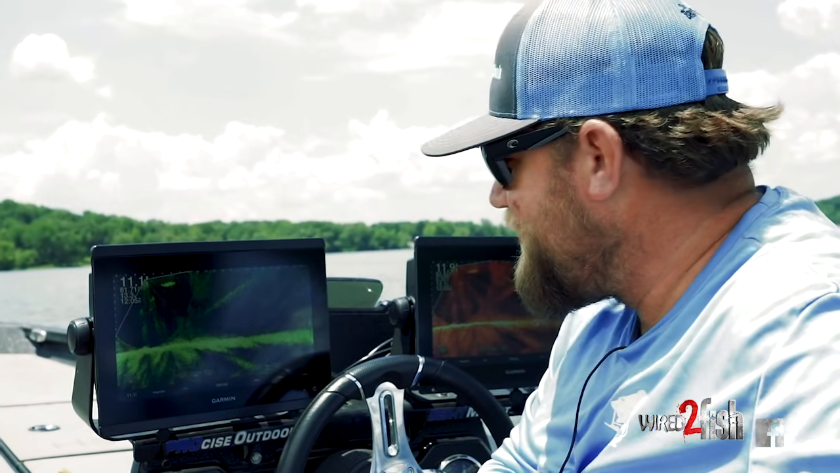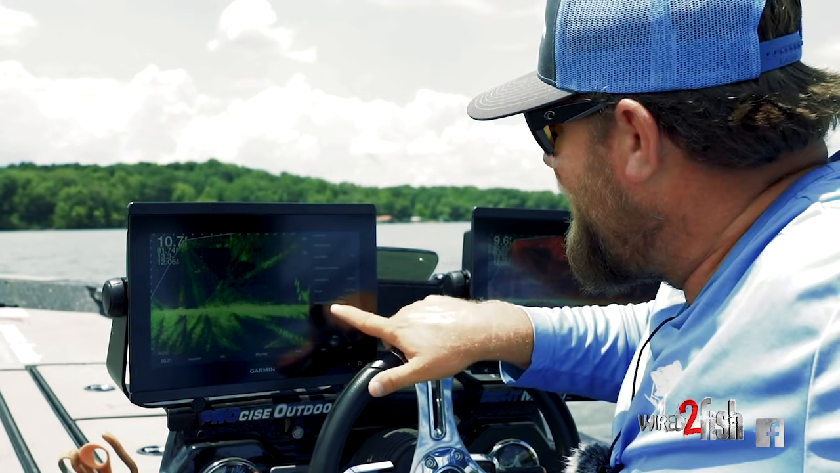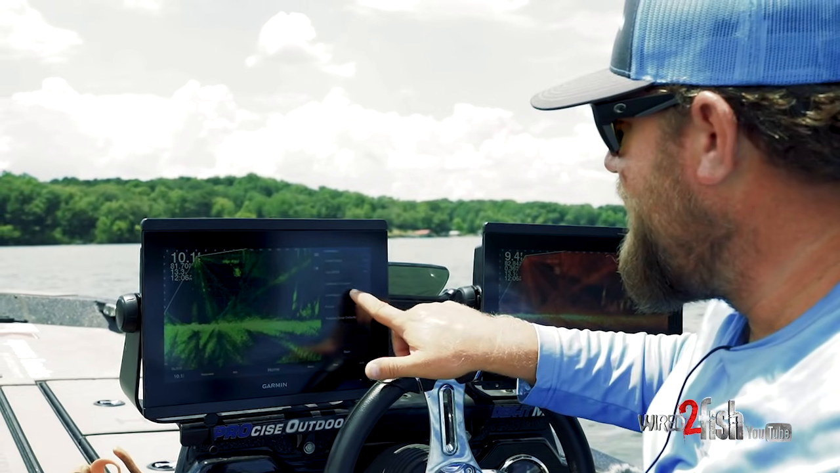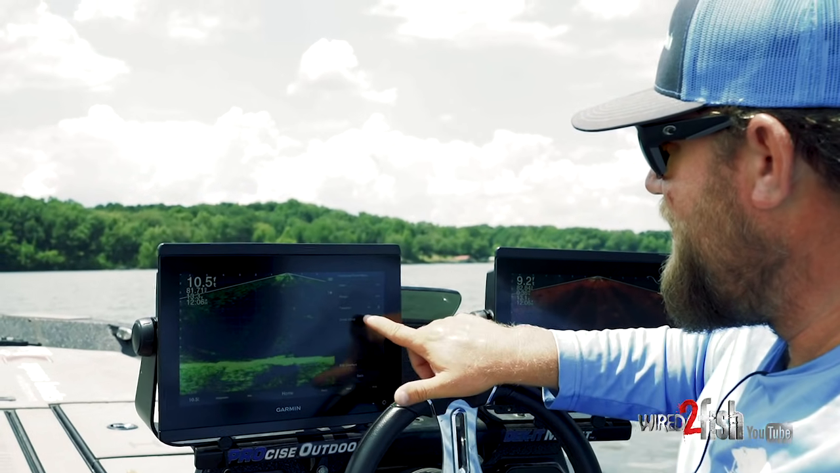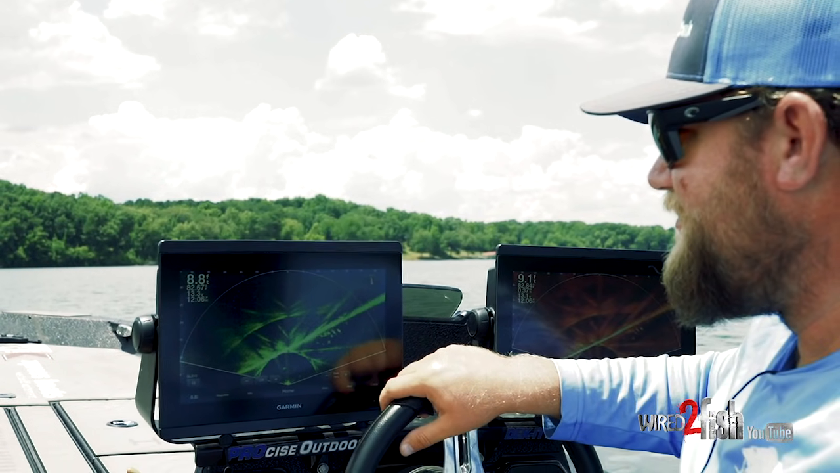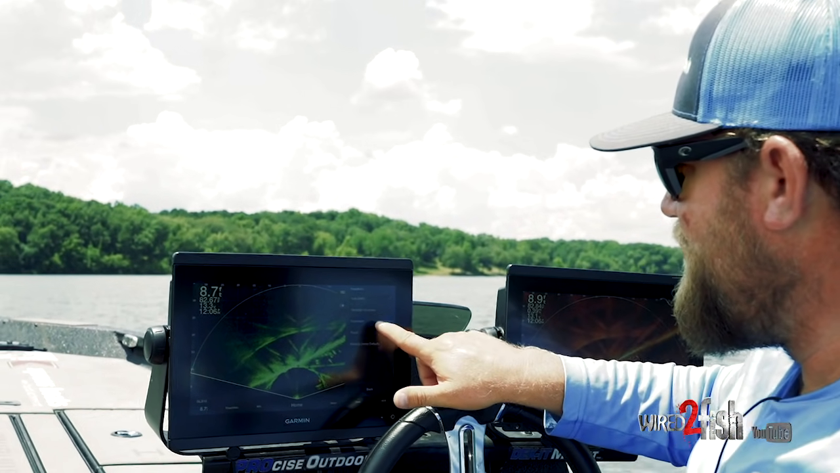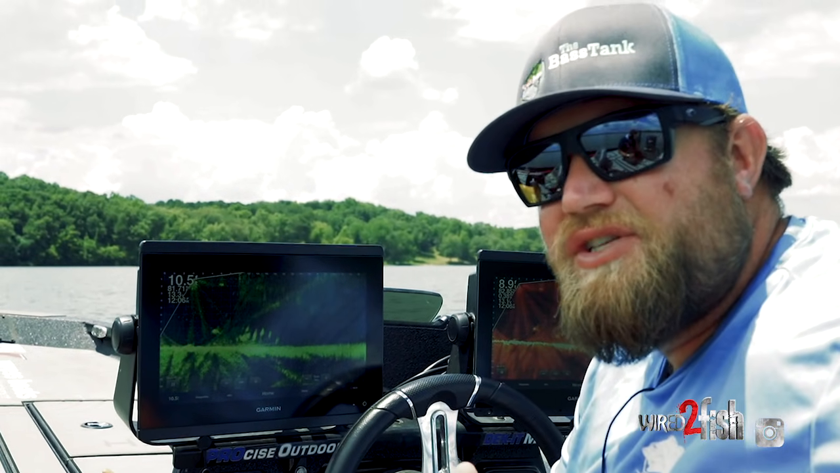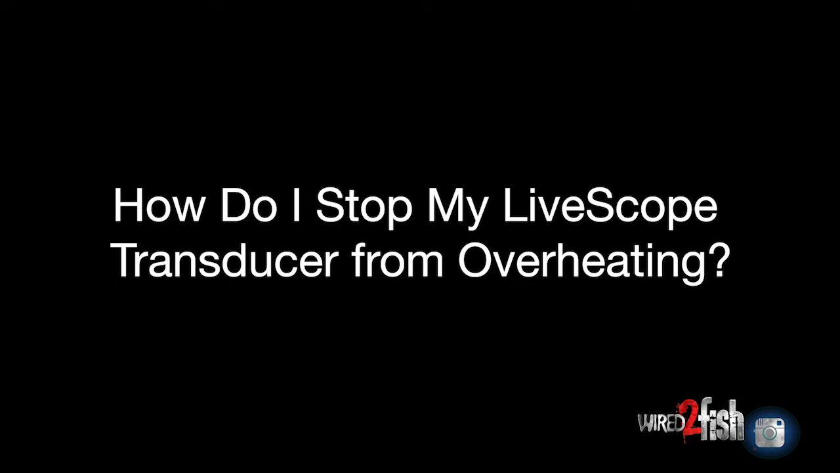Go to your Livescope screen first. You're going to go into menu, sonar setup, installation. What you're going to find is your orientation. Right now, we're in forward orientation. Here are your options. I've got down, perspective mode, and forward. Now you also have to click your transducer and put it in that actual direction, but for the unit itself, that's how you get in perspective mode.